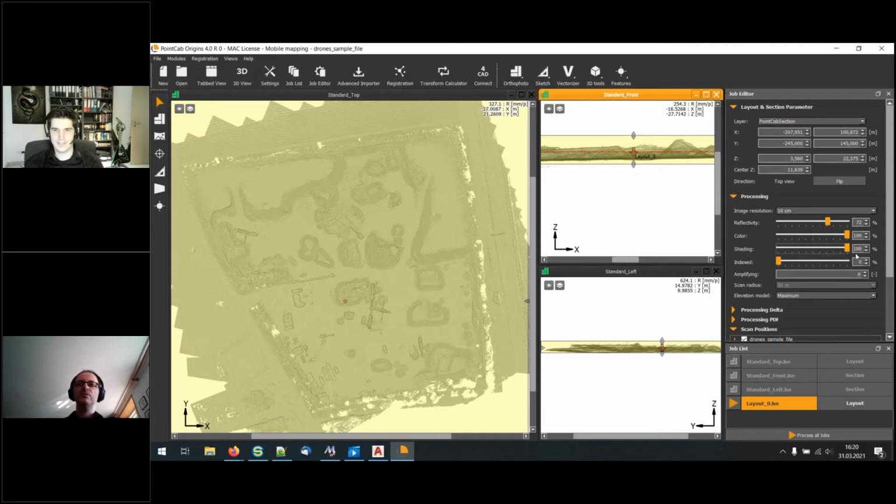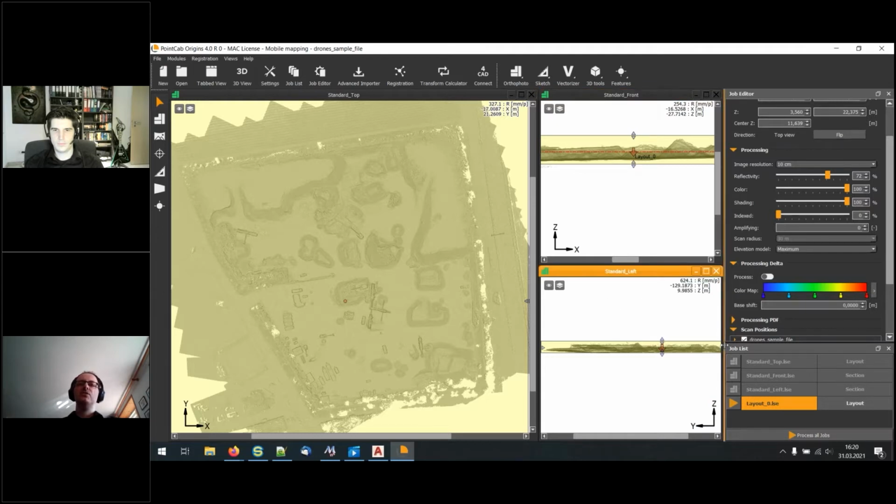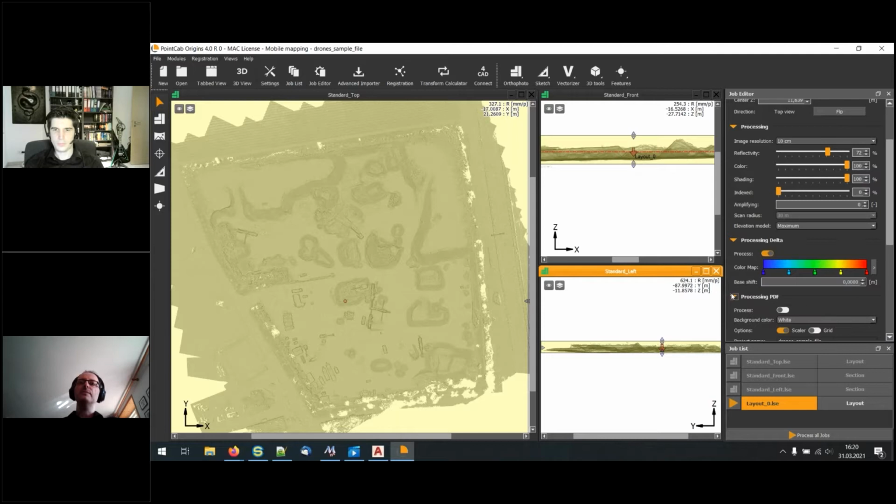I will show you in a second. So index makes, or is useful, if you have terrestrial scans. And we also integrate the delta tool completely into the section or layout and section tool now. So we can activate the delta. You can, of course, make the settings for the color map. And also we integrate the PDF export.